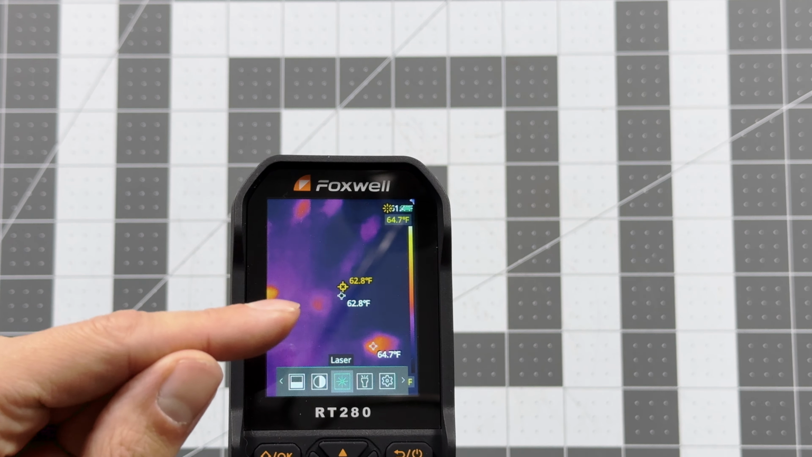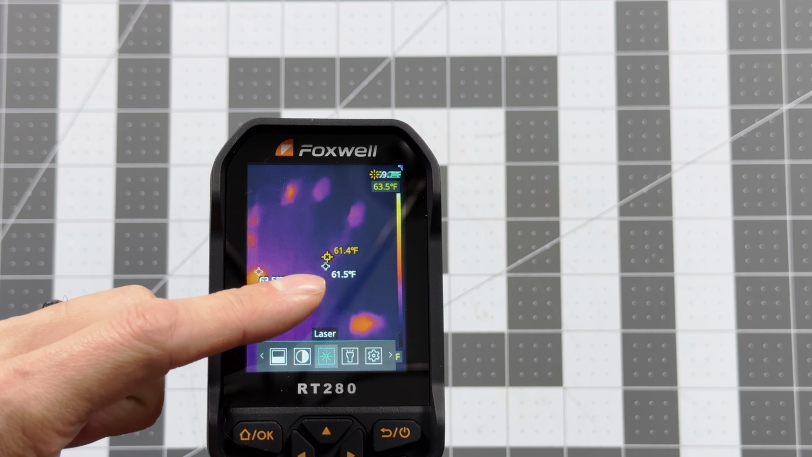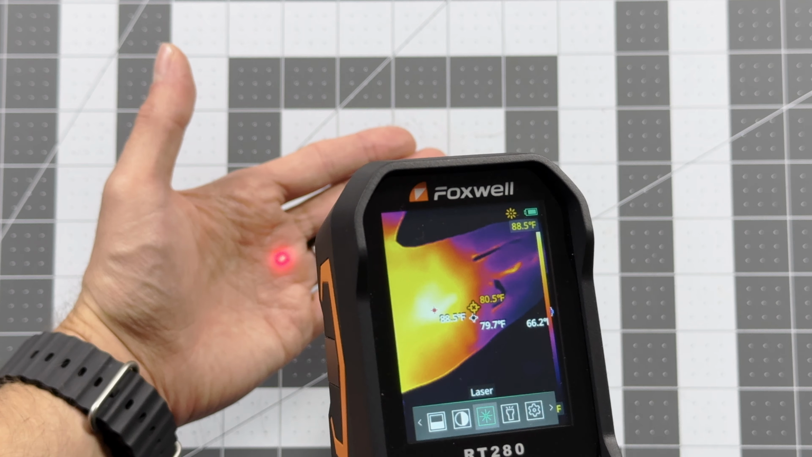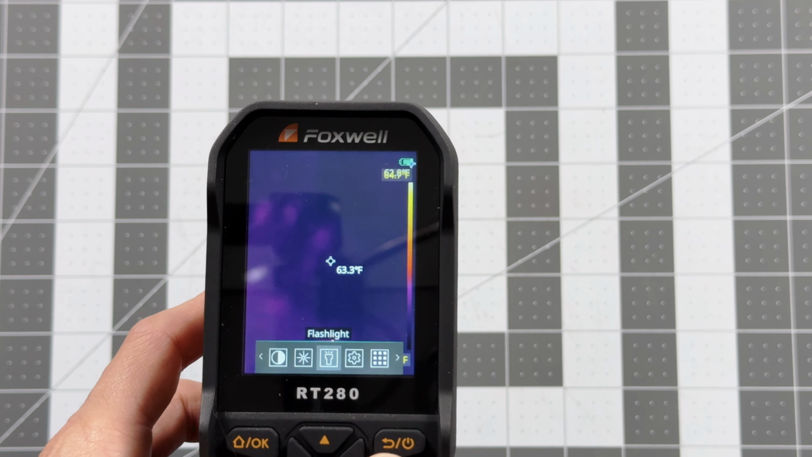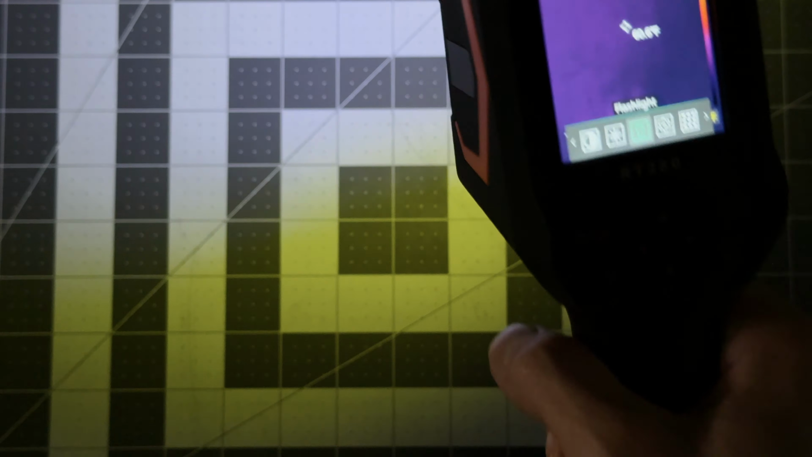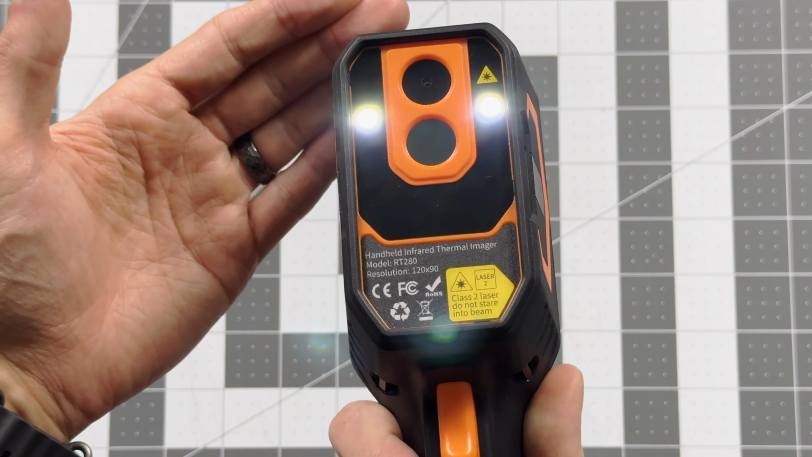So we have our laser mark in yellow and our center mark in black. So they can help you target something more specifically. Got a flashlight mode. So if you're working in a dark place, you can use it to illuminate your workspace. The lights are right here.